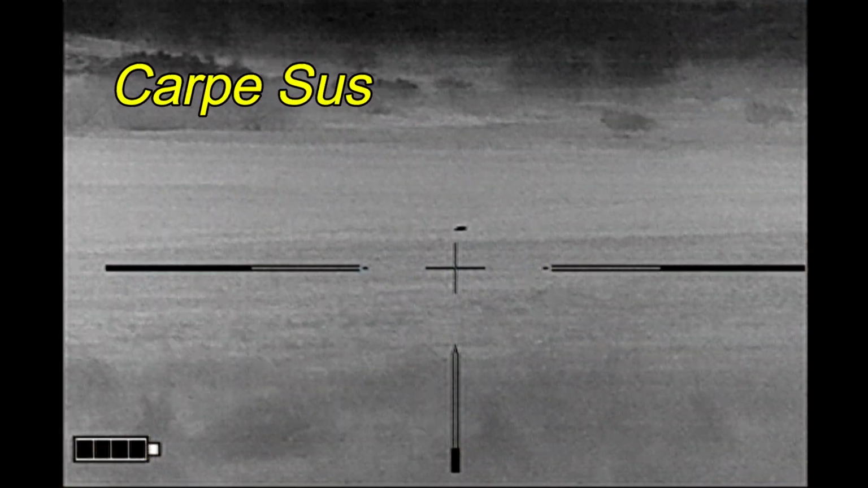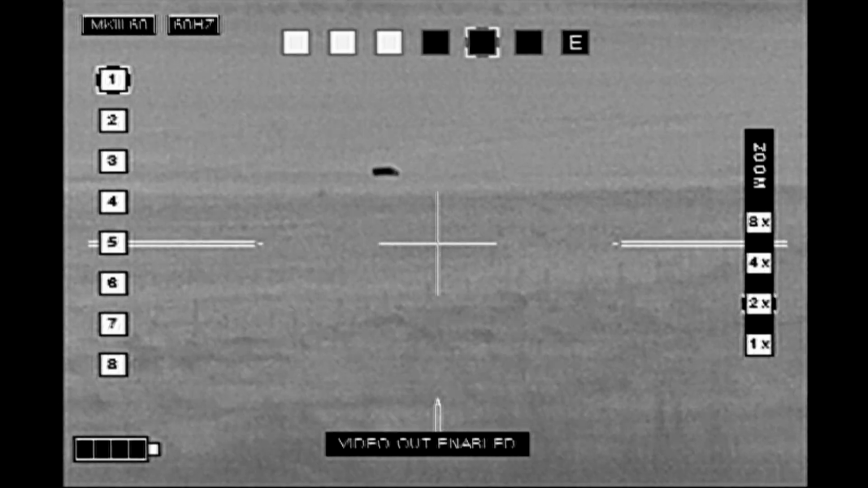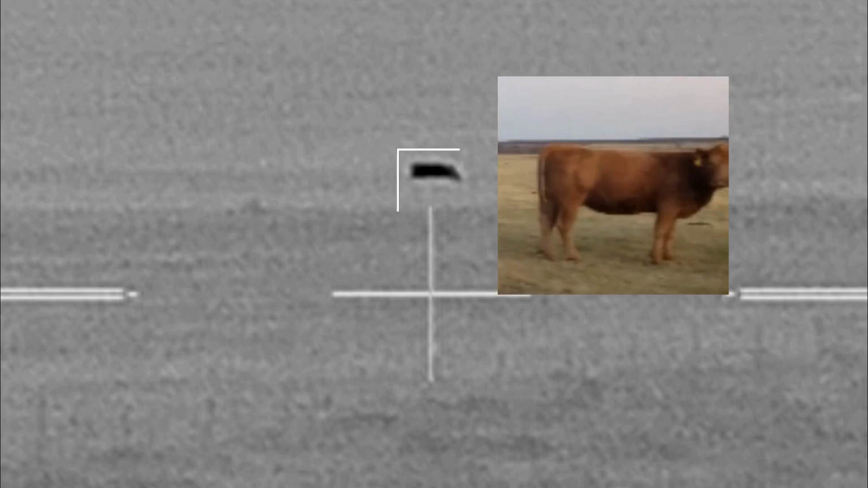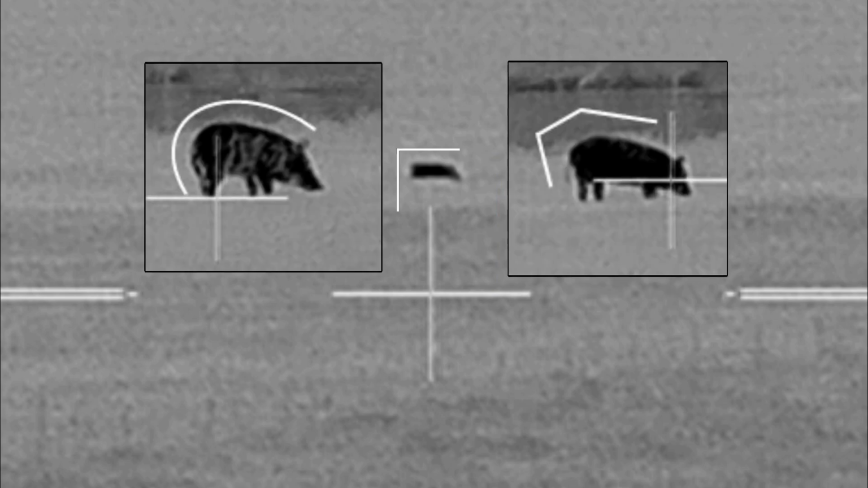And Carpe Sus. We're actually in the same field again, but this is after we had left the property, gone and checked 8 other properties, and not seeing any hogs there. Had returned to start the process a second time around, and upon returning, saw this hog out there. It actually looks a lot like a cow. It's got a square butt or a flat back end that looks a lot like a cow, whereas hogs tend to have a curved back or have this angular butt-back combination.